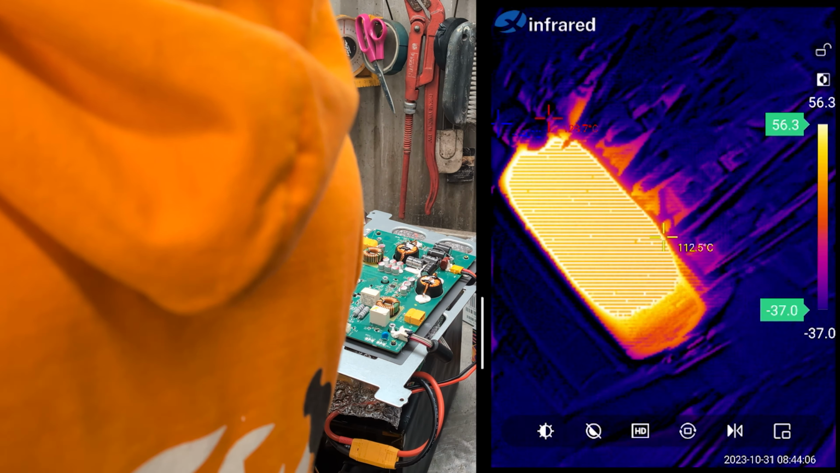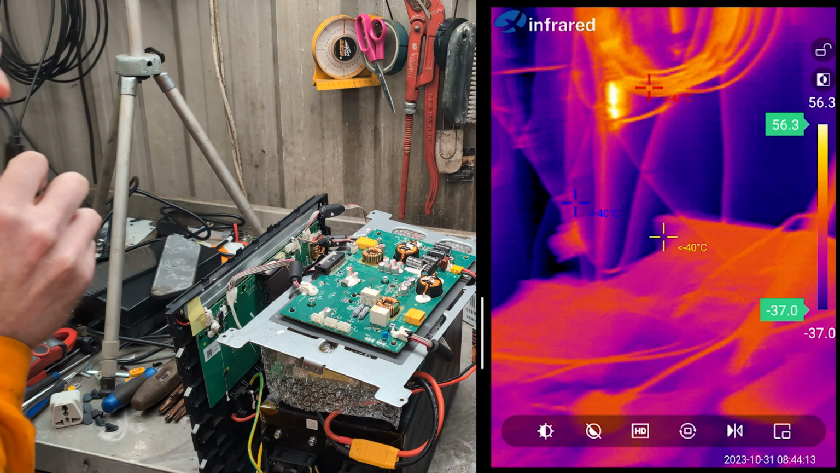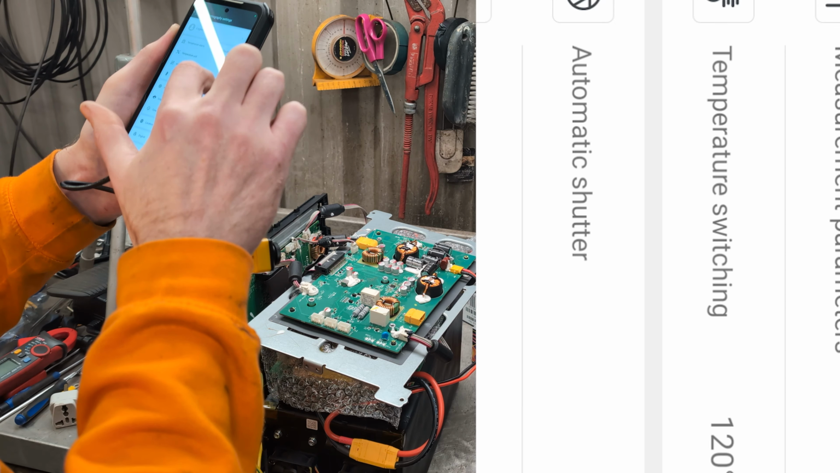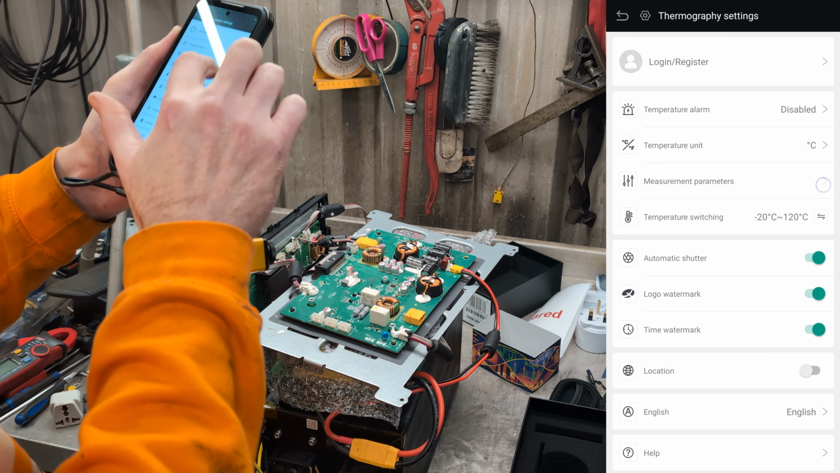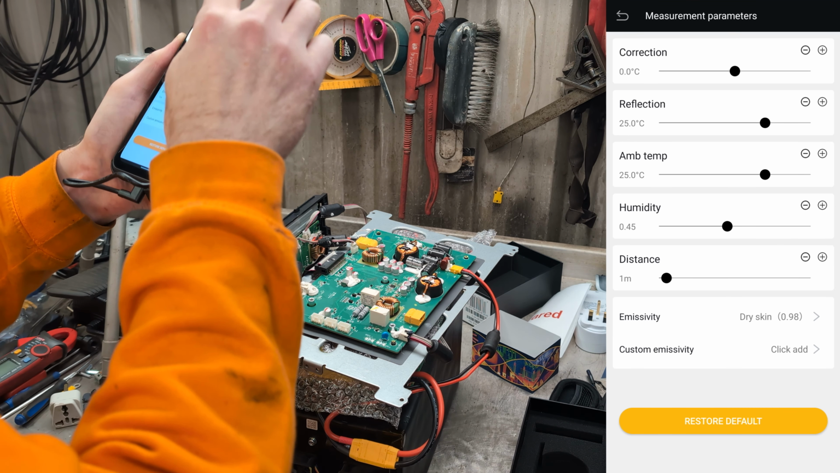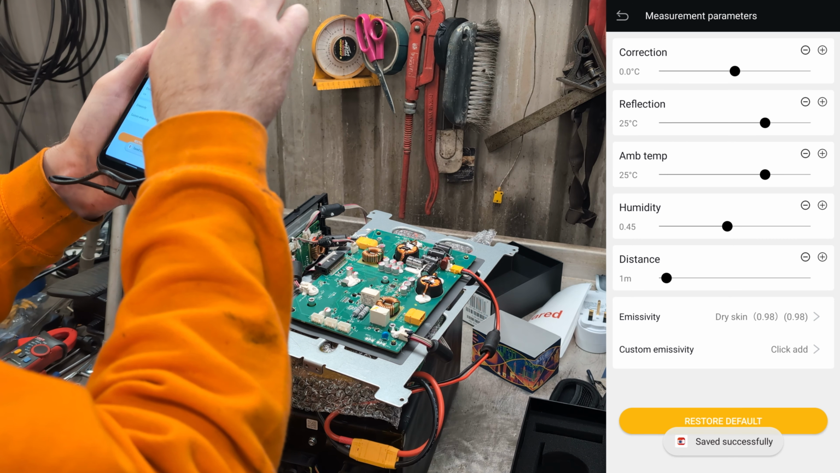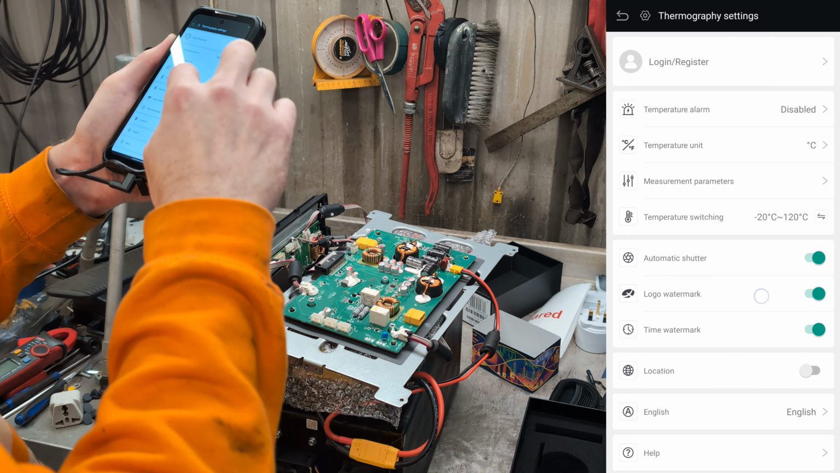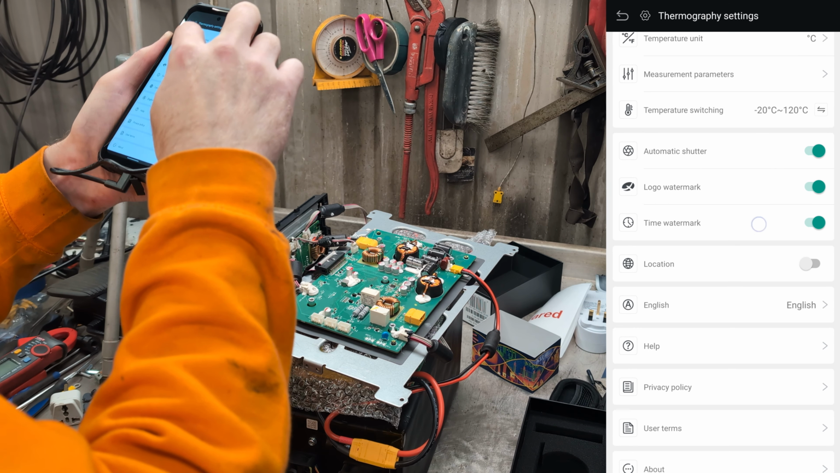Everything's still upside down. Right. Yeah, that peg's way over. Okay, it's not minus 37 in here. Yeah, okay. Let's just put everything back to the way it's supposed to be. Okay, everyone's in English.